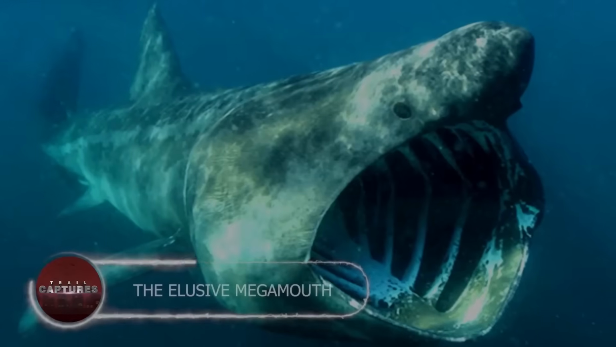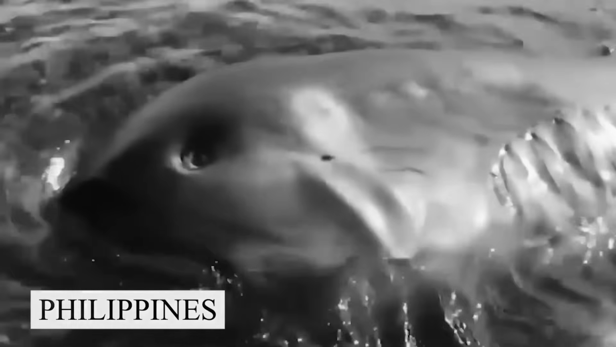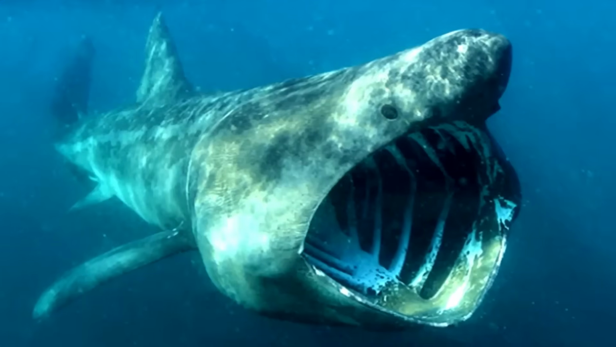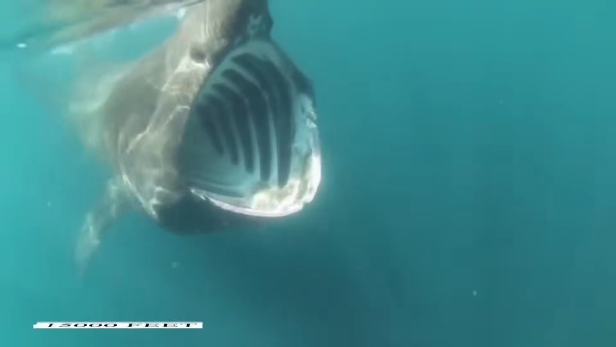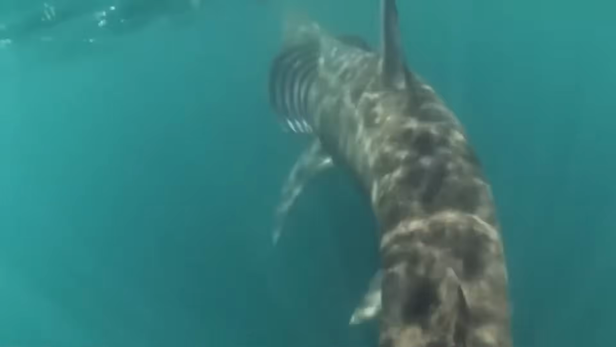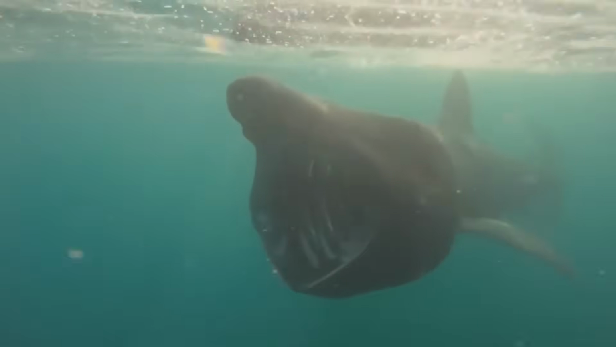The elusive megamouth. Fisher folk in a remote area of the Philippines stumbled upon an extraordinary find: the rare and mysterious megamouth shark. This deep-sea dweller, typically found at a staggering depth of 15,000 feet, measured an astounding 15 feet in length. Biologists were thrilled to study the rare specimen, which eventually found a place in the country's science museum.